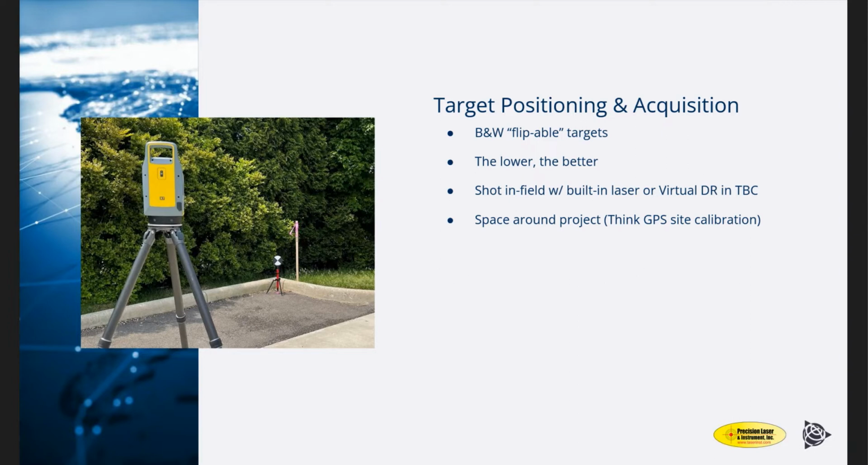And you can shoot them in the field using perspective and using the measure precise point, or you can do it in the office inside of TBC using the virtual DR command. Just make sure you keep track of which targets they were, what points they were on, and also what your rod heights are. And evenly space them around your project.